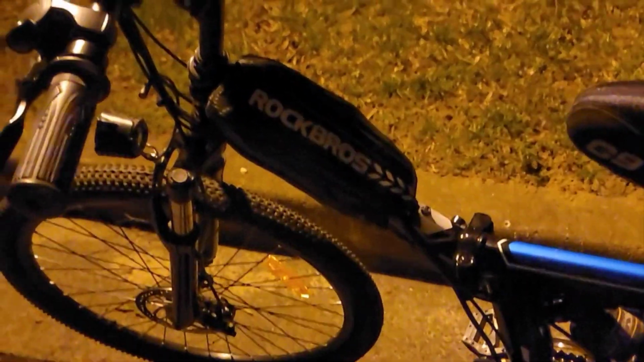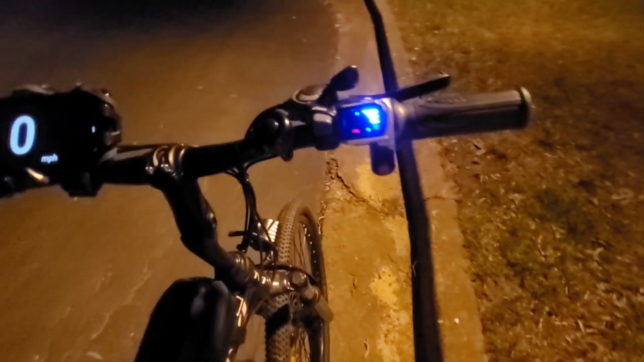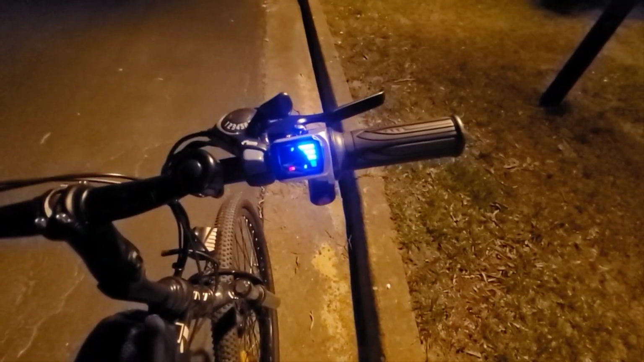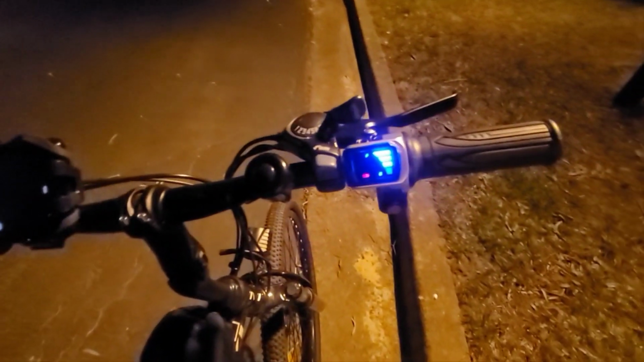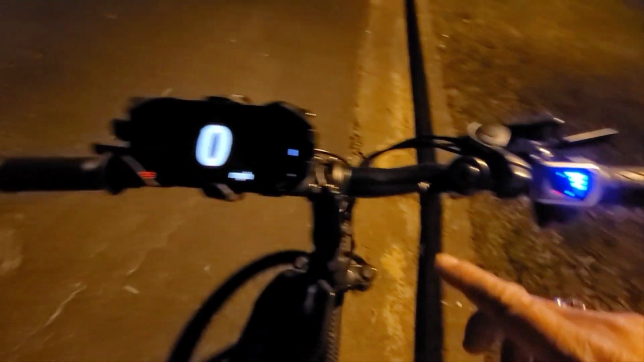And that's where the controller is in that Rock Brothers case. And that's the little full twist throttle right there. It's got a battery meter on it.